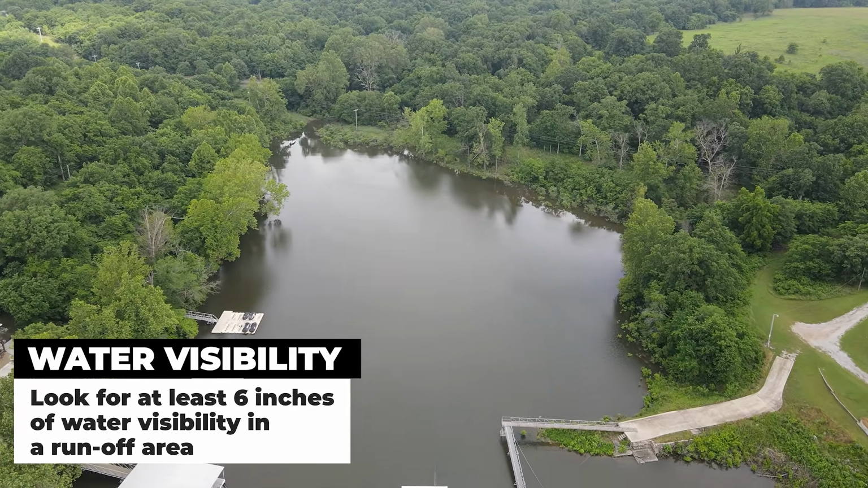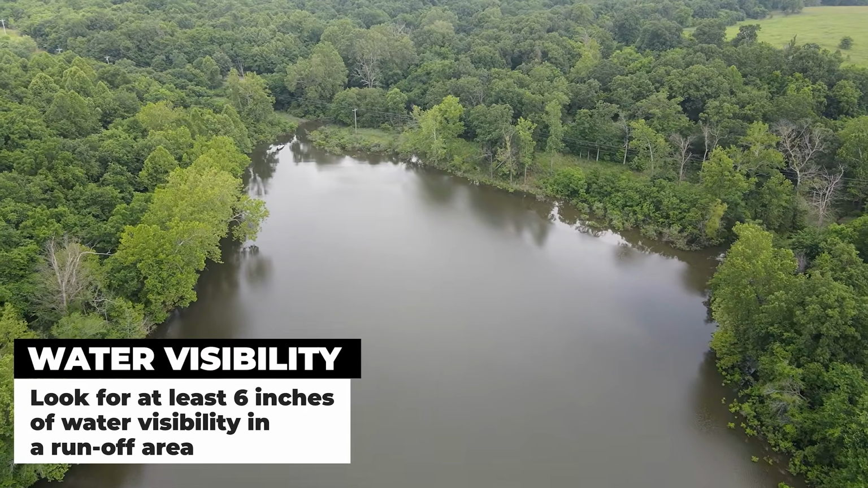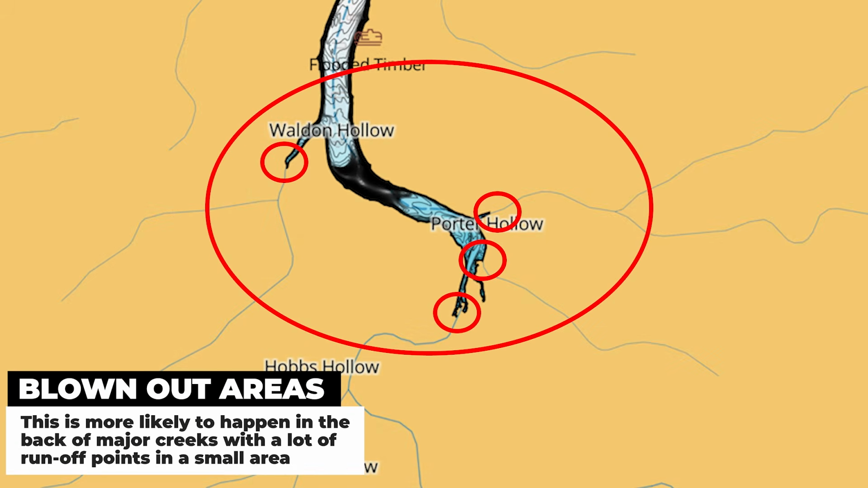If there's less than 6 inches of visibility to the point where you basically put your bait in the water and it disappears immediately, I find that I don't have that much success in these areas. This happens pretty often when you're in the back of a major creek with a lot of runoffs in a small zone. So much water is getting in there and just so much stuff is mixing up that, again, it just kind of becomes unfishable for a bit.